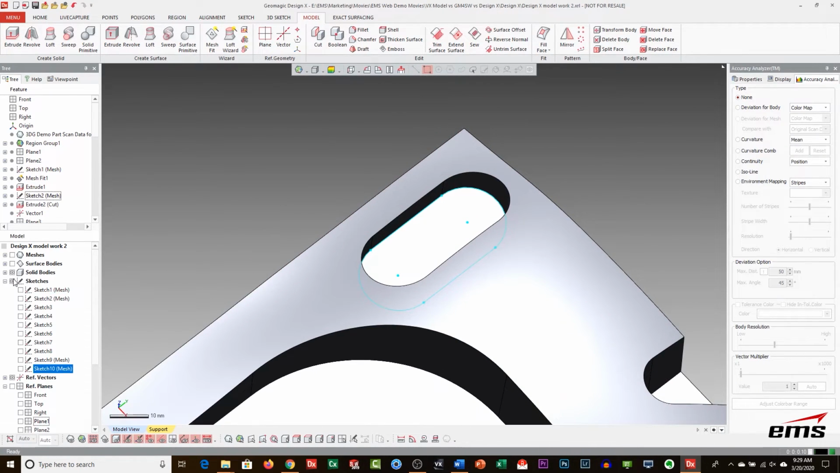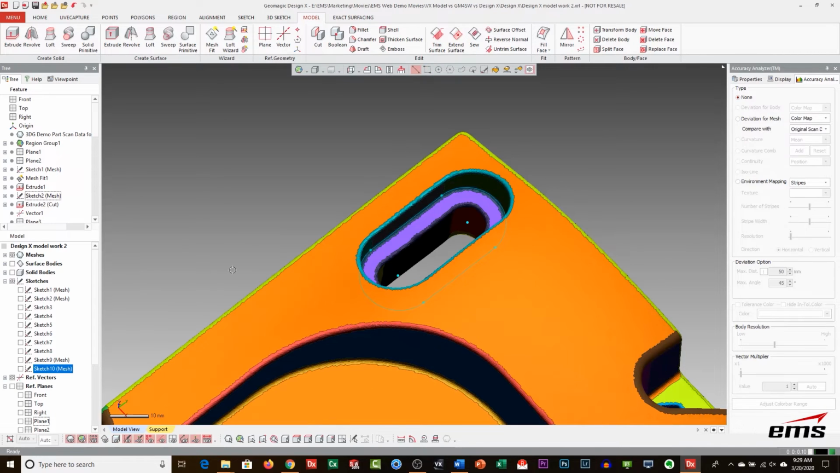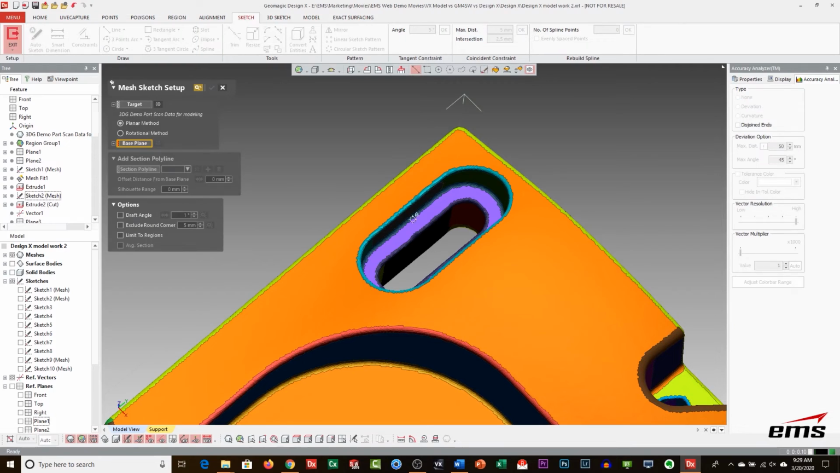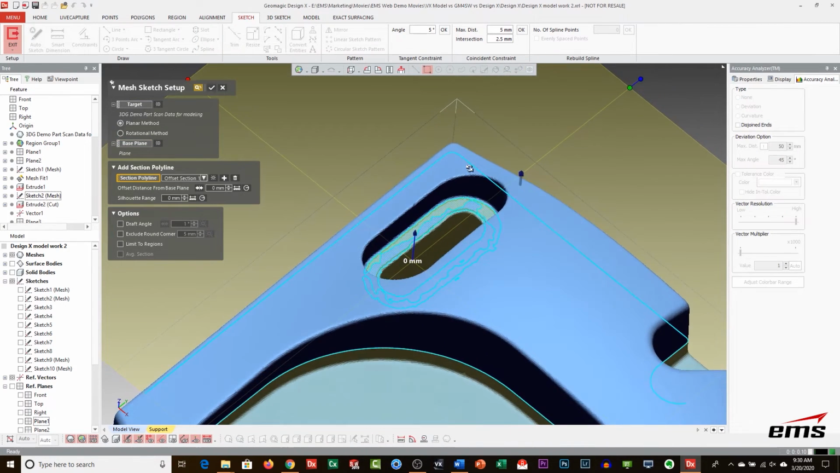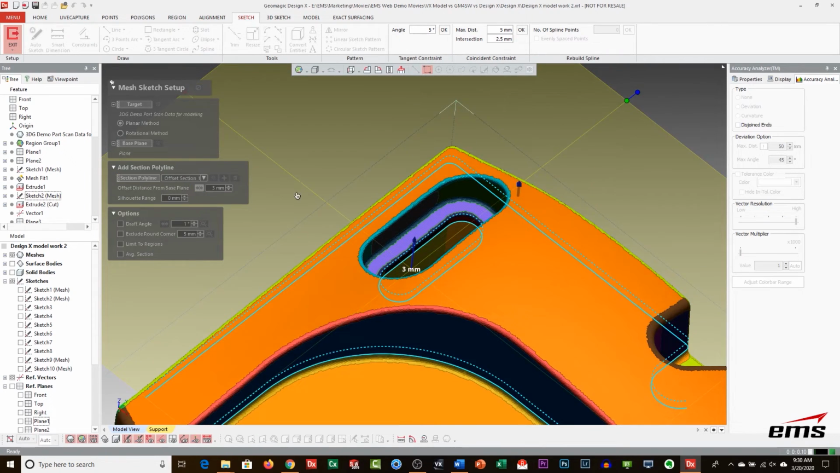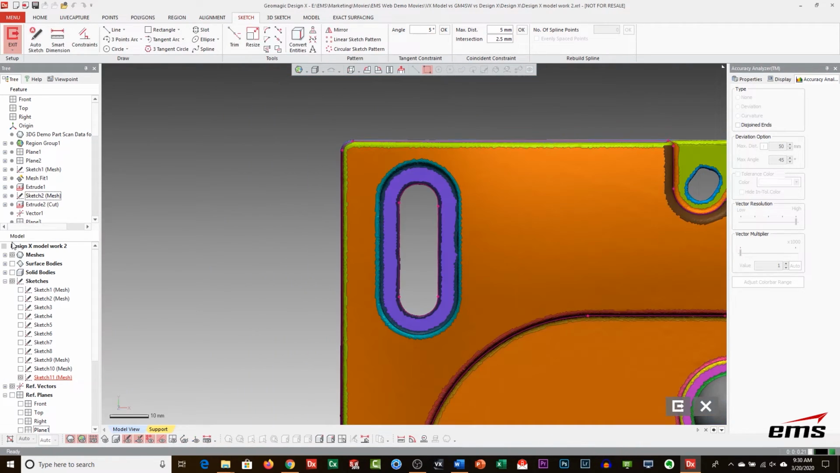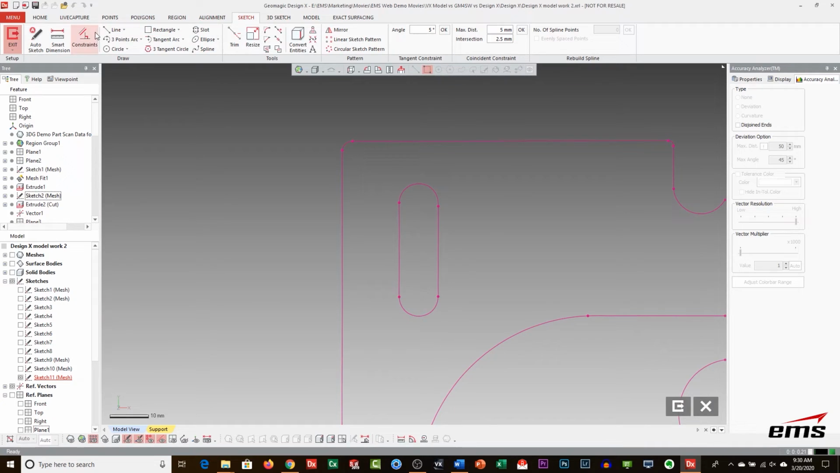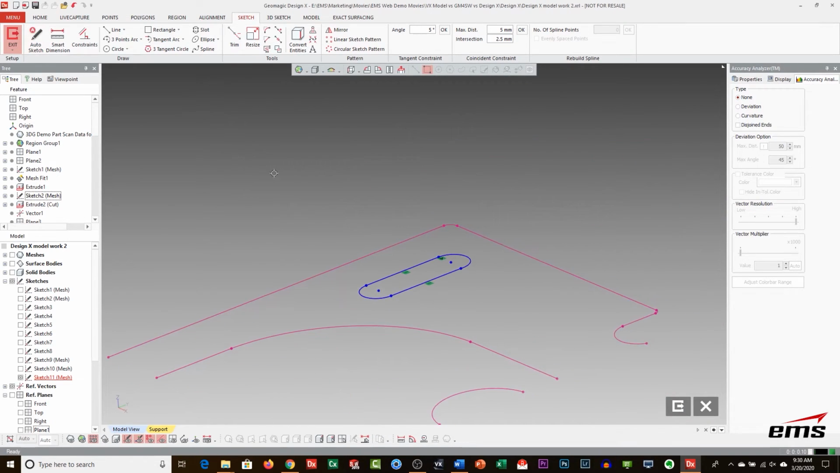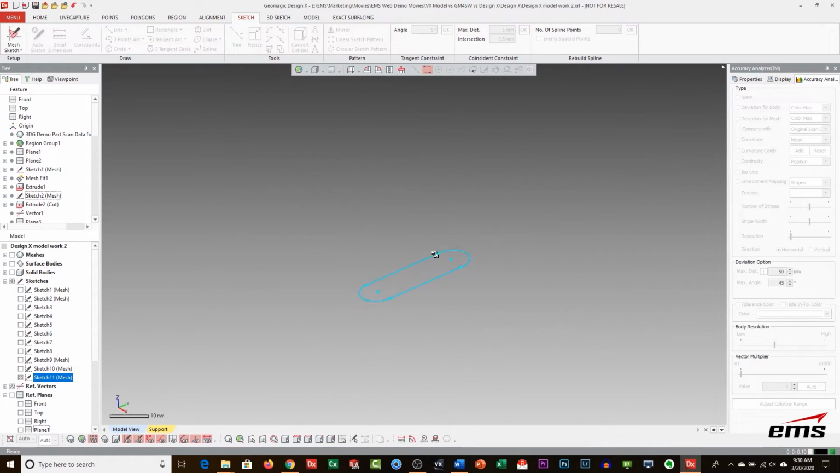Let's do the bottom one as well. Same type of thing. So I'll come in here, sketch, mesh sketch, pick the region. This time we're going to sample down a little bit, hit OK. Come over here, hide the mesh, come in and do auto sketch, window that in, hit OK, and you can see just how fast I have that.